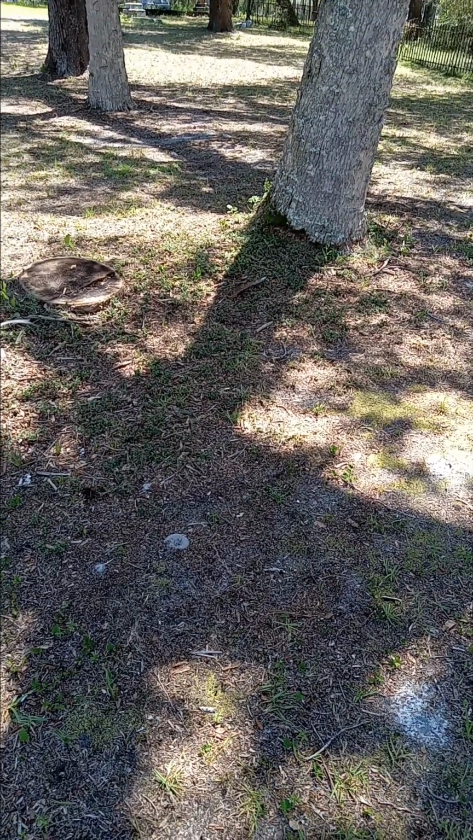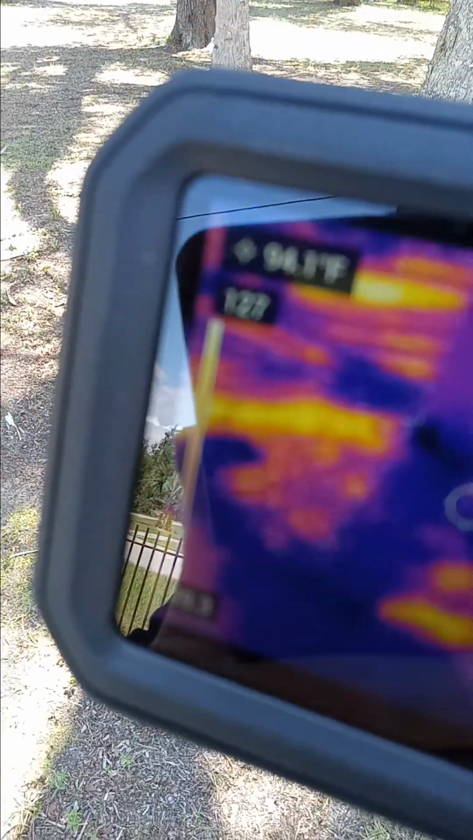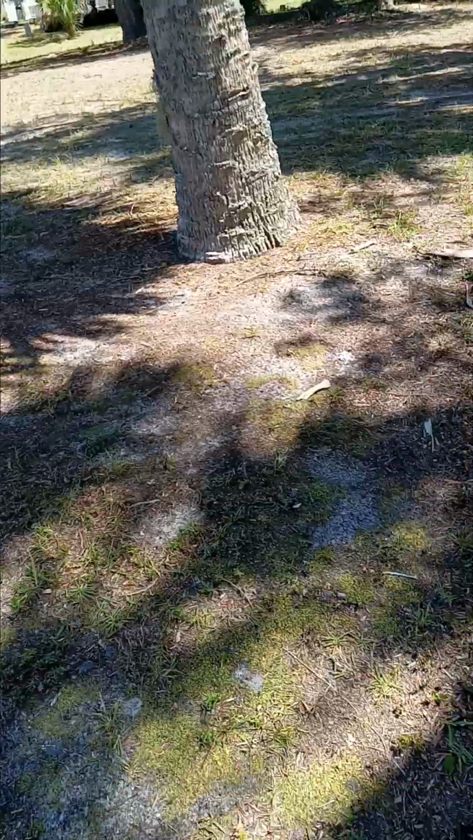You see the area of that tree where the bark is off, the bottom of that tree is a little bit darker purple. That's a stump there, the round purple area. It's got water and all in it. That's got the sunshine from the front of that tree.